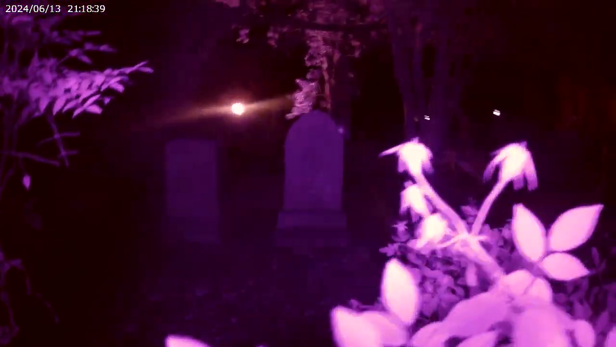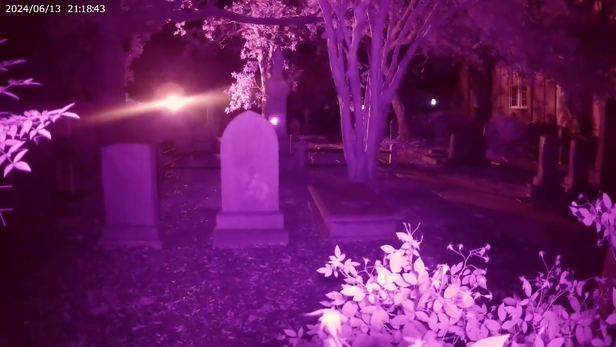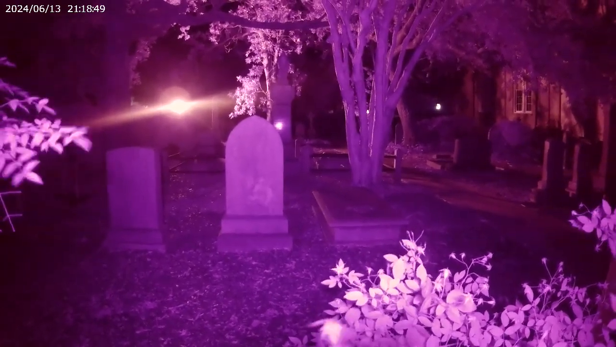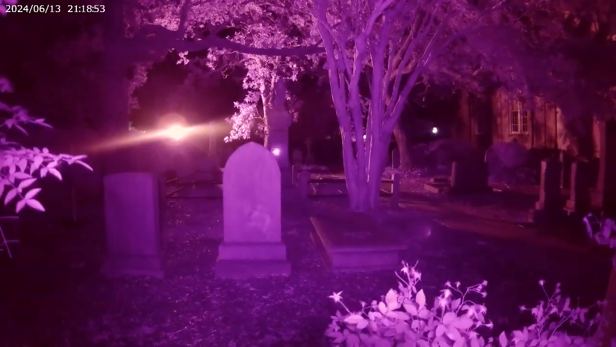So does everybody see the cross headstone, back and to the right a little bit? Your headstone from Sue is going to be one further row back from that, just to the left. So it kind of gives you an idea of where to point your cameras. So I'll let you guys go in there. Can't see it from here though. I love it.